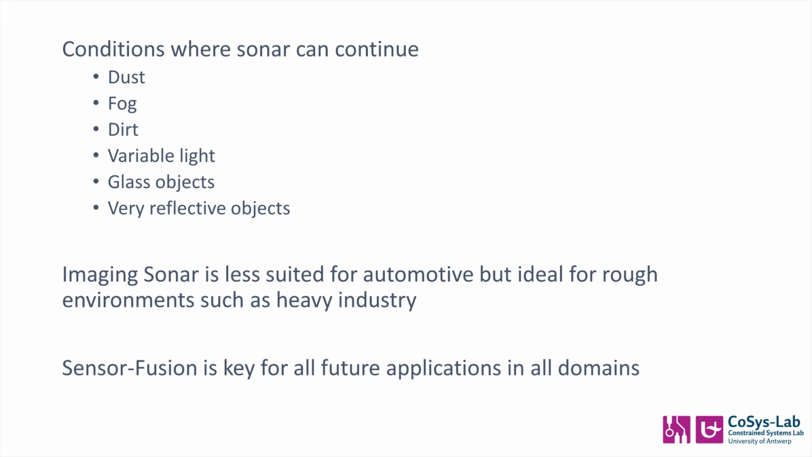Sonar, on the other hand, uses a different medium, the acoustic medium. This is not disturbed by these conditions and can continue to operate normally under them. However, it as well has its limitations. Sonar uses sound, so the speed of sound is a limiting factor. Therefore, using sonar on high-speed vehicles on the highway is not a good idea.